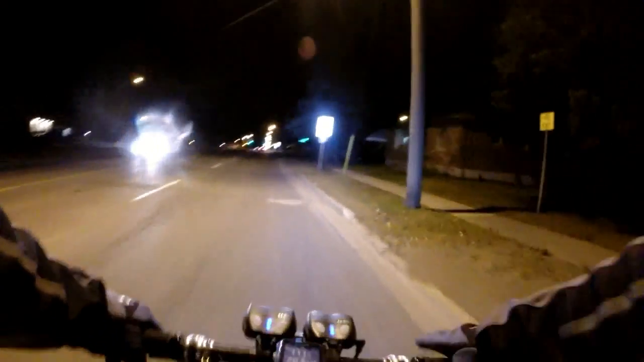I'm not getting in exactly what I had planned because of the wind, slightly dangerous riding conditions earlier today. But the winds have died down. They're still gusting to over 40k an hour, but they're much better than they were.